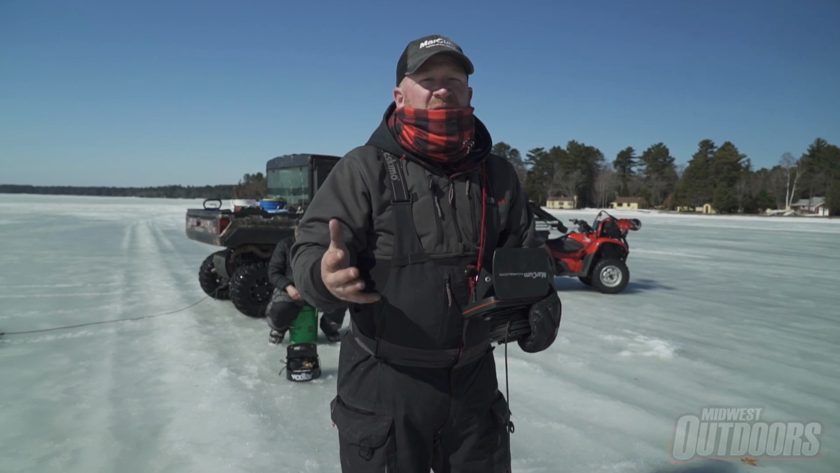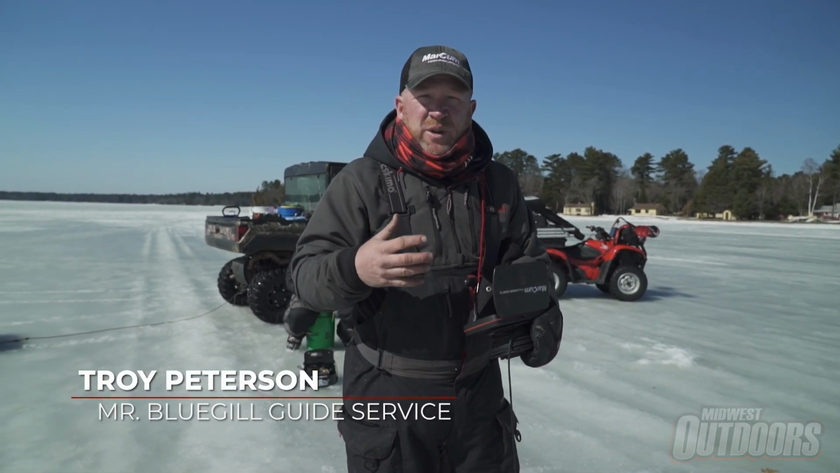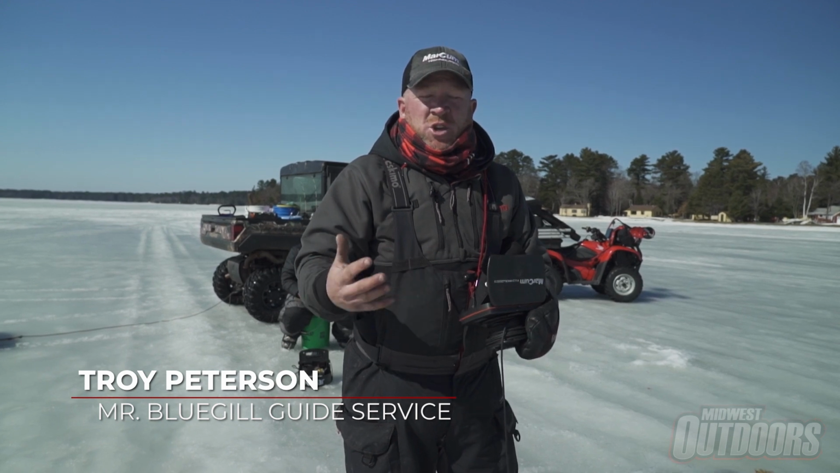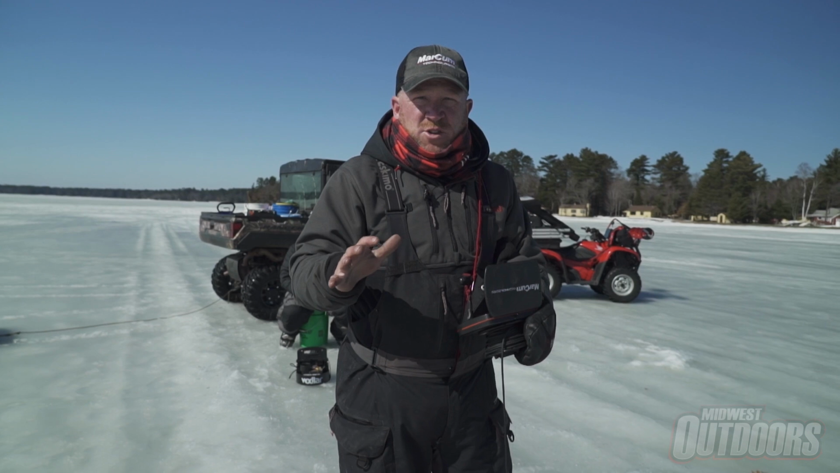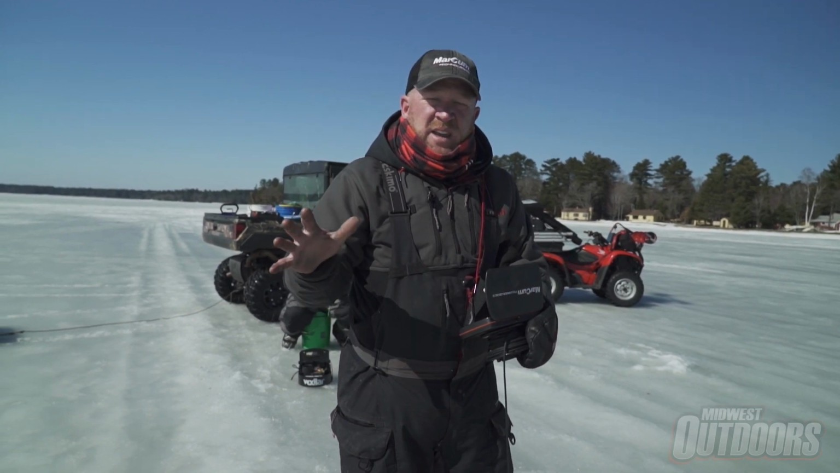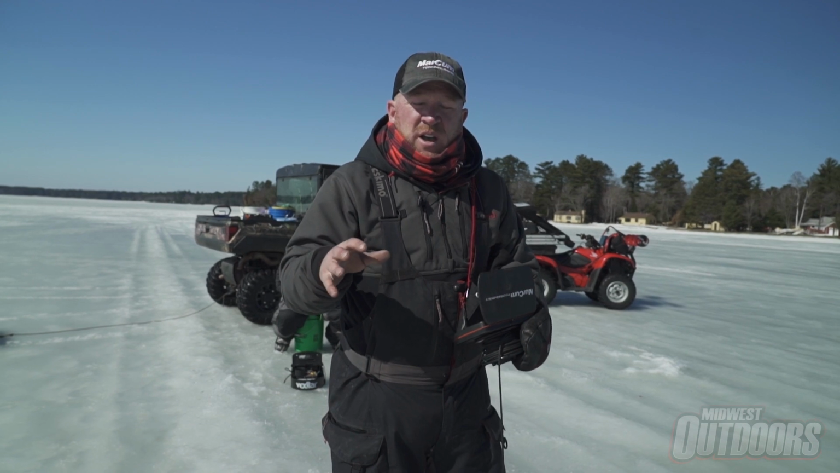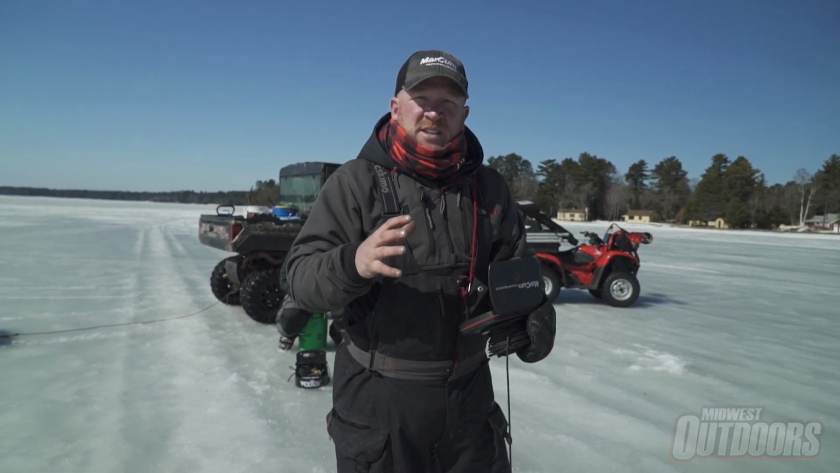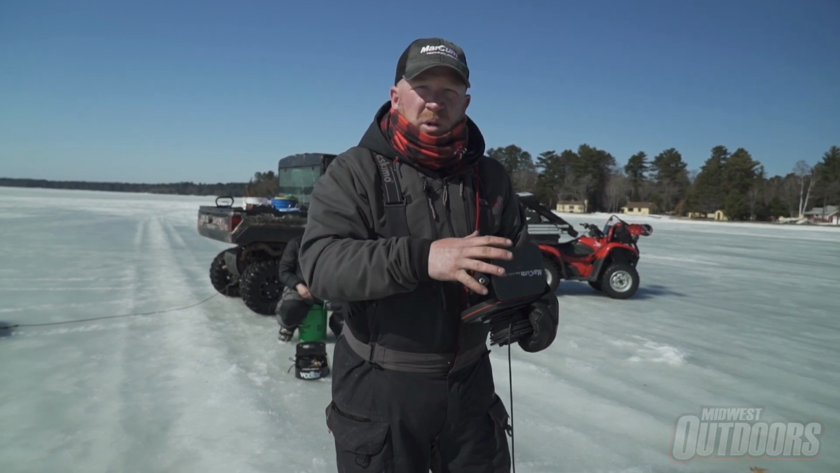So, we get asked quite often, what kind of electronics do we need? A flasher? Do we need a camera? And really, you use both of them together. The flasher's only going to show you so much. The 3D imaging that the 360 offers will give you a little bit better view. But really, when we want to see what is going on, what type of fish, what the structure is holding, we'll pull out our cameras.